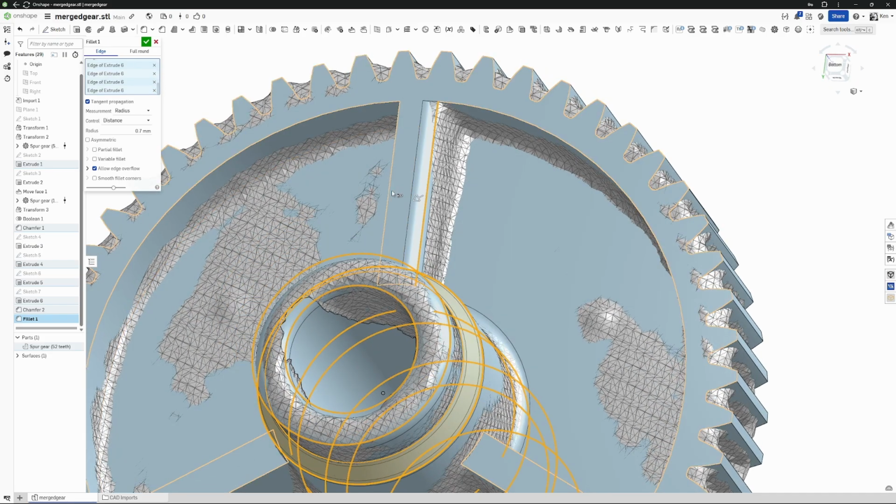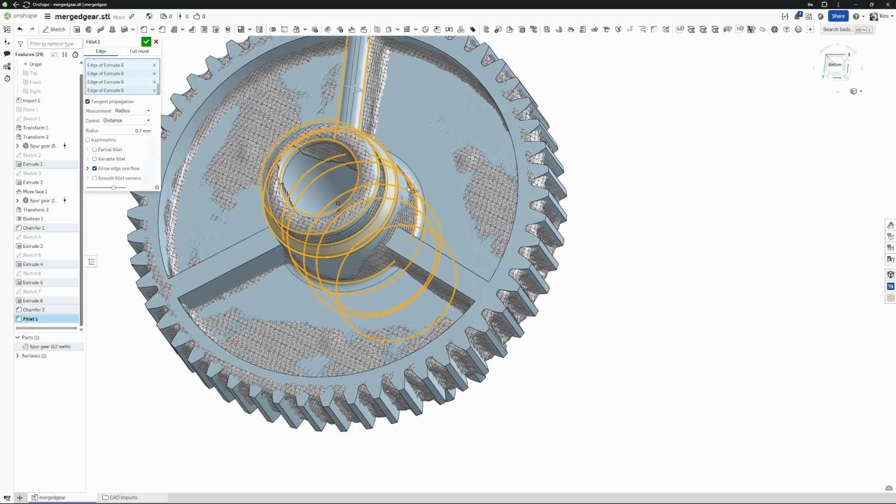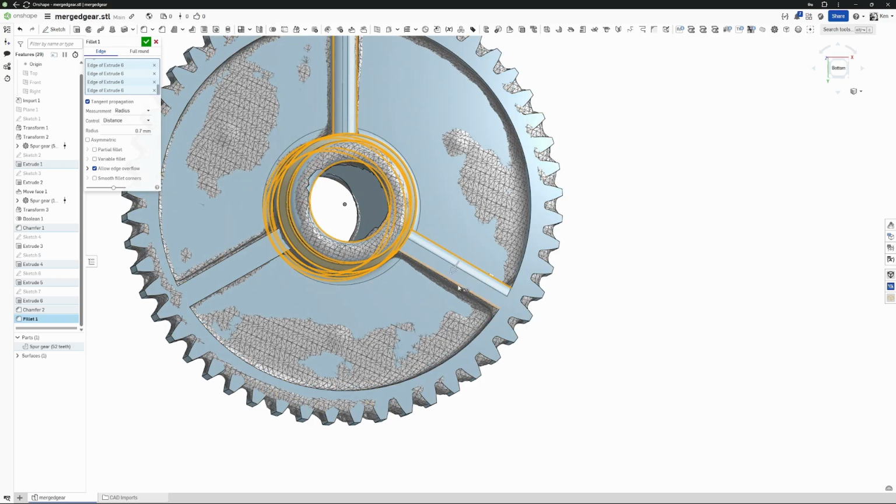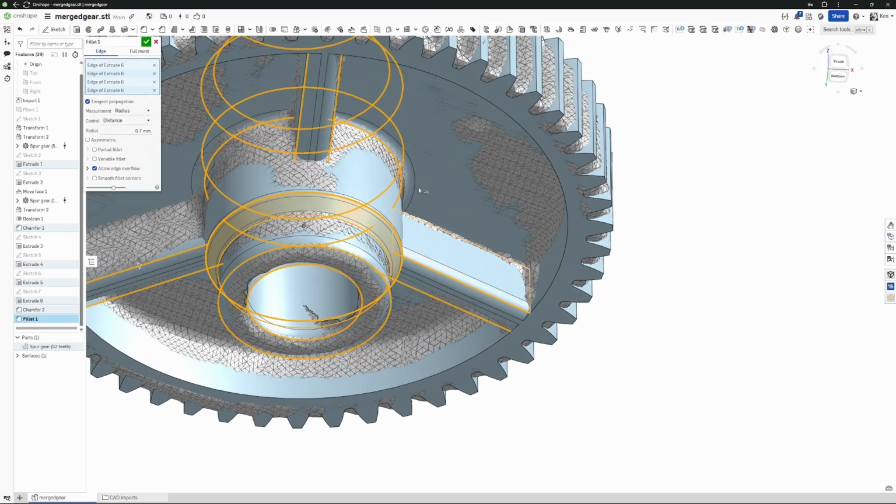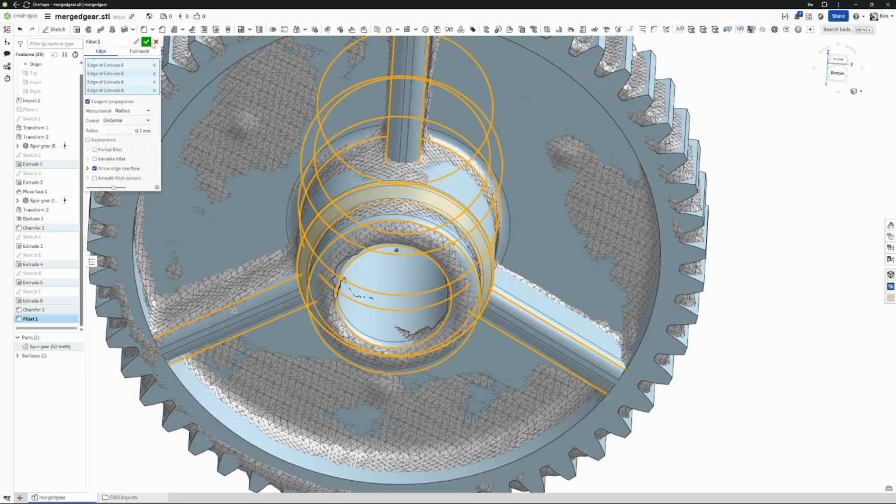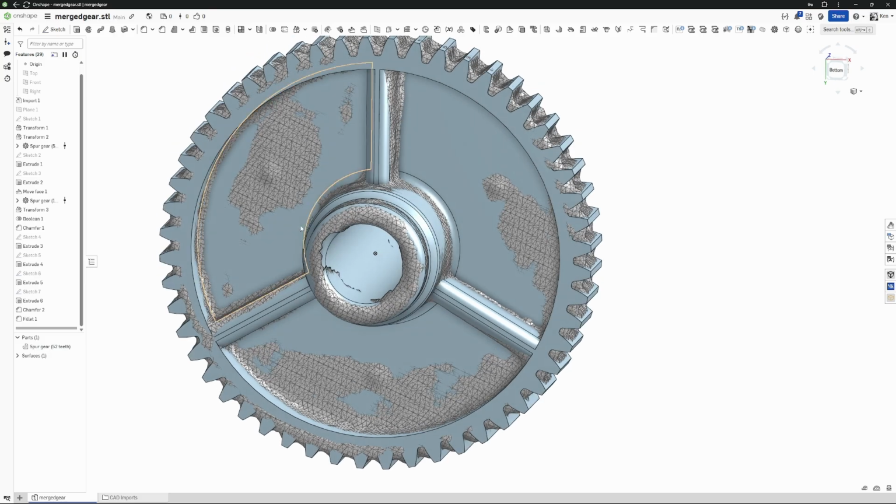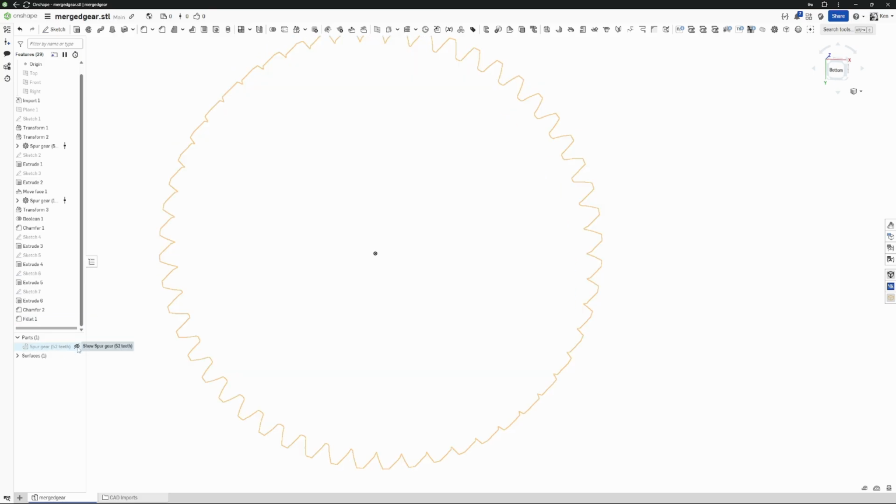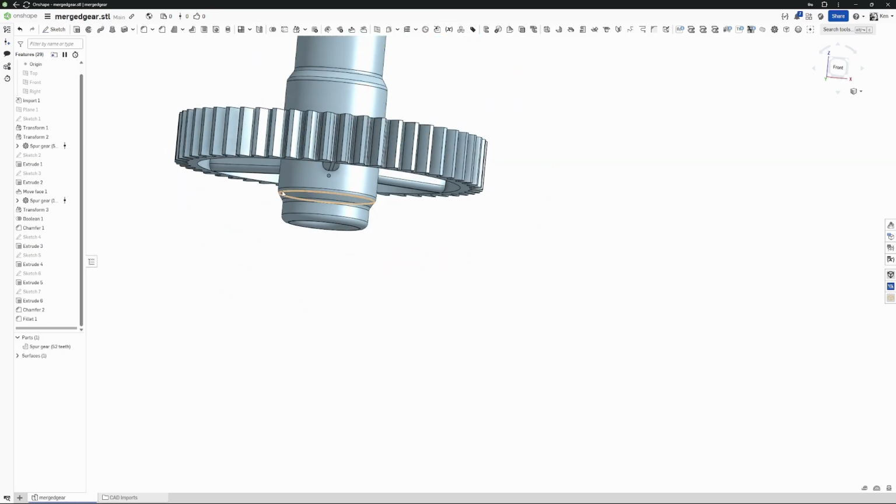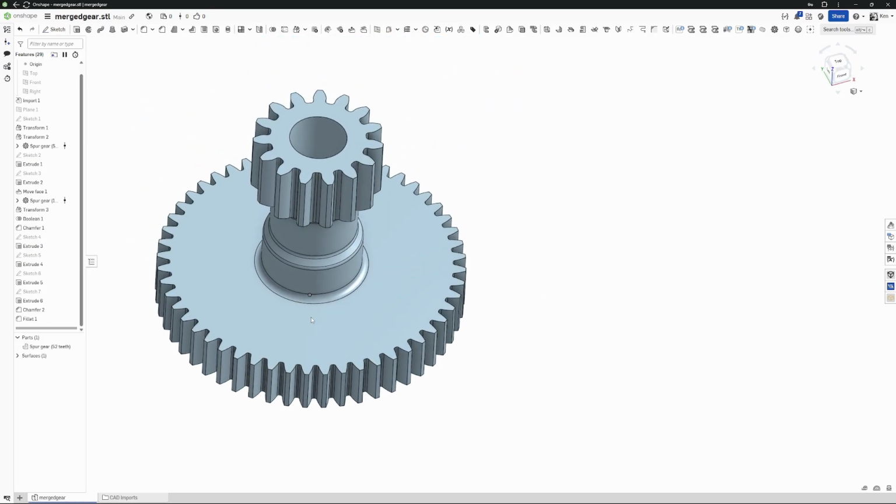Excuse me, fillet. I'm saying fillet now. Good Lord. Can you tell I've been going for a while and I'm tired? That's what happens when I don't plan stuff out and I just decide to jump into a project without any forethought. Here we go. All right. Let's go and save that. There's our original. Here's our reproduction. All from that scan data.